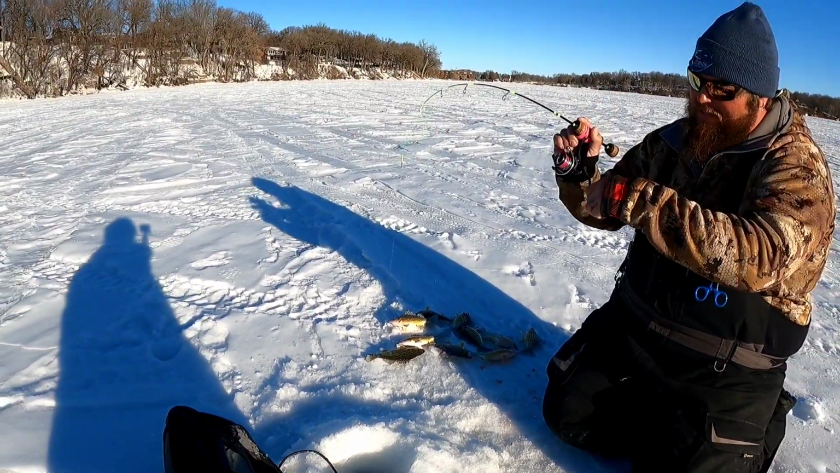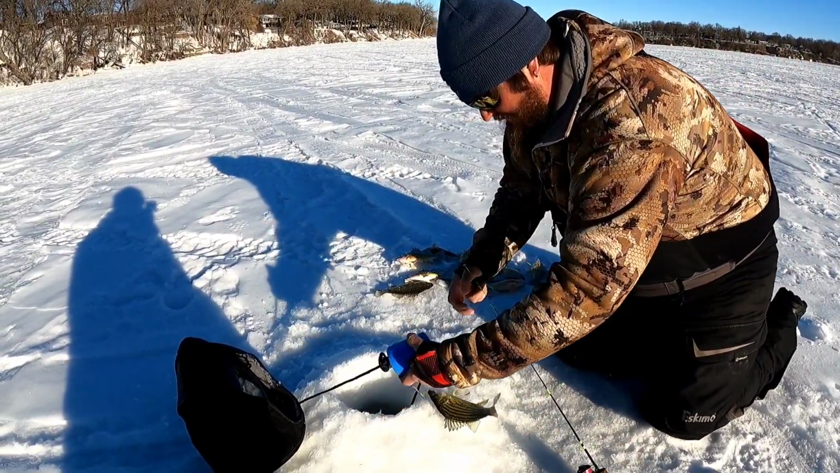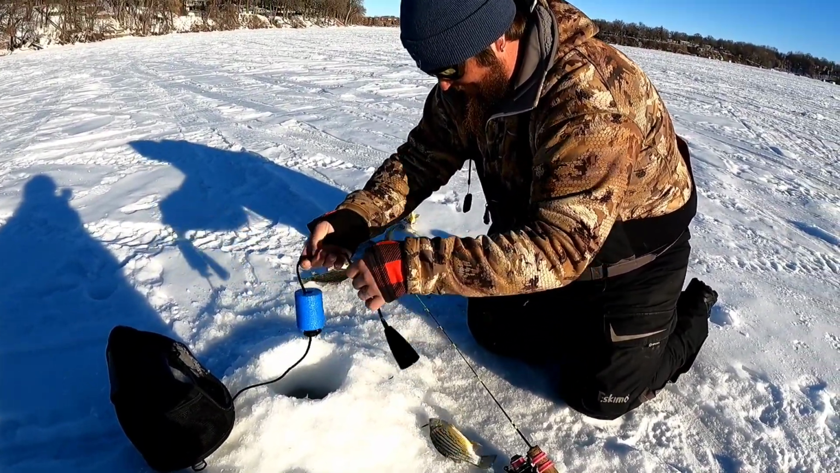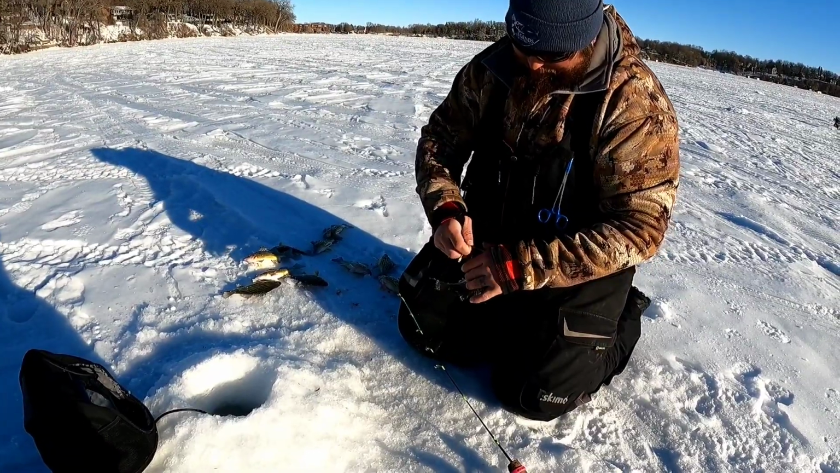There it is. Gotta love the deucer cord. Yes, that happens every time. And sometimes it'll cost you fish because they'll come off on the deucer cord, or they'll come off at the bottom of the hole, but